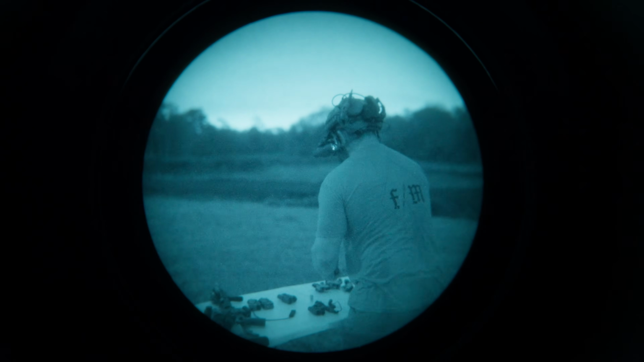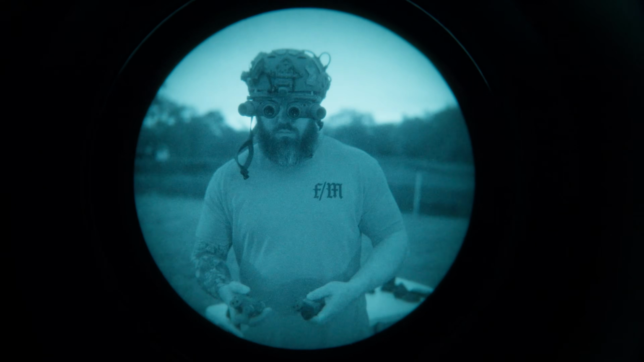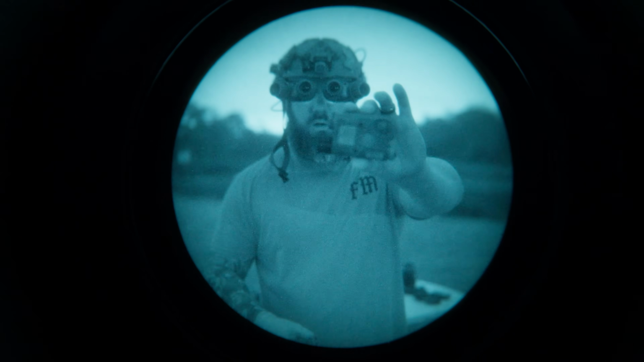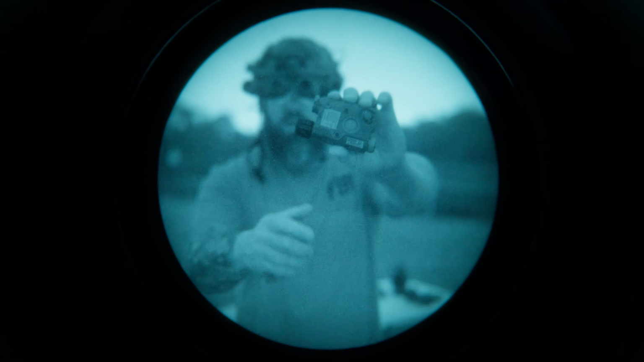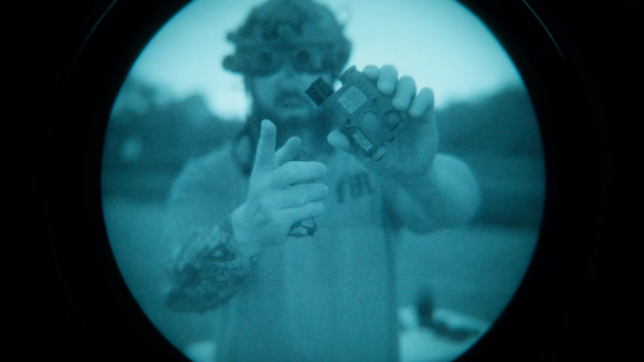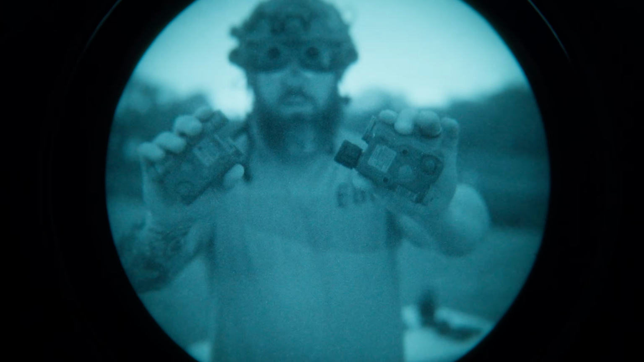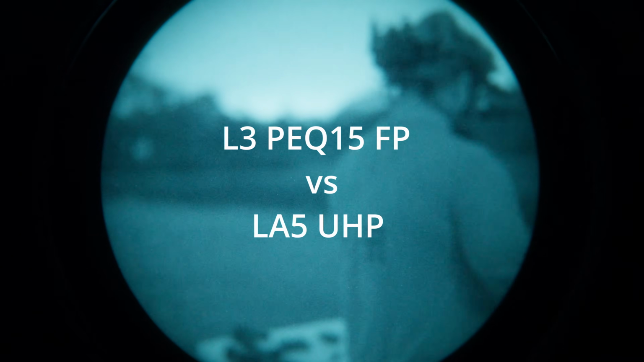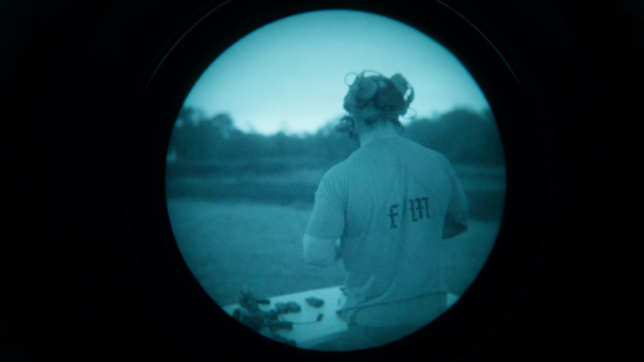Looks like the next ones in line are the full power PEQ15. No, that's an LA5 UHP, and then a full power PEQ15. Don't pay any attention to this. This is just a little aftermarket diffuser from Villain Weapon Systems. If you have a full power pack or an LA5, I definitely recommend one of these. They're super cool, not super expensive, but don't let it confuse you. Without this on it, they look almost exactly the same. So again, I'm going right to maximum power because I don't mess around.